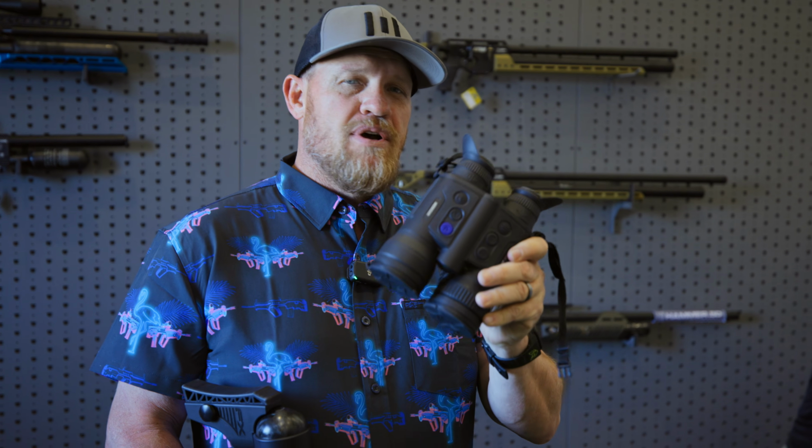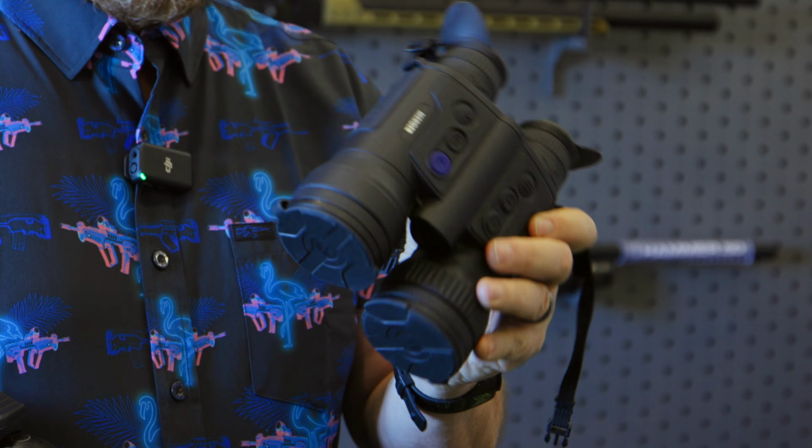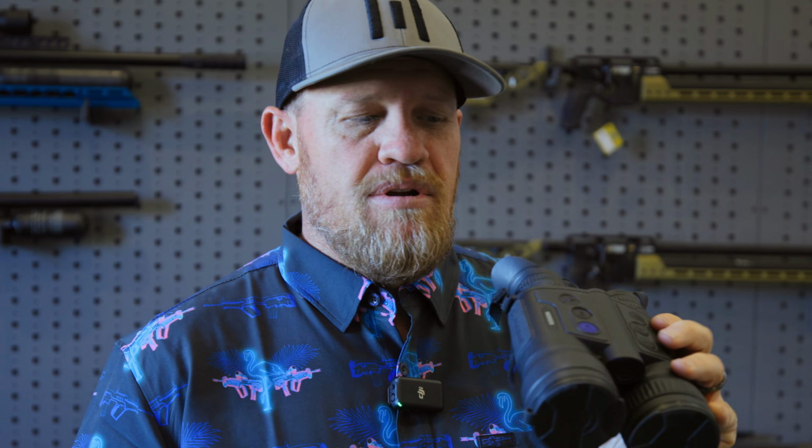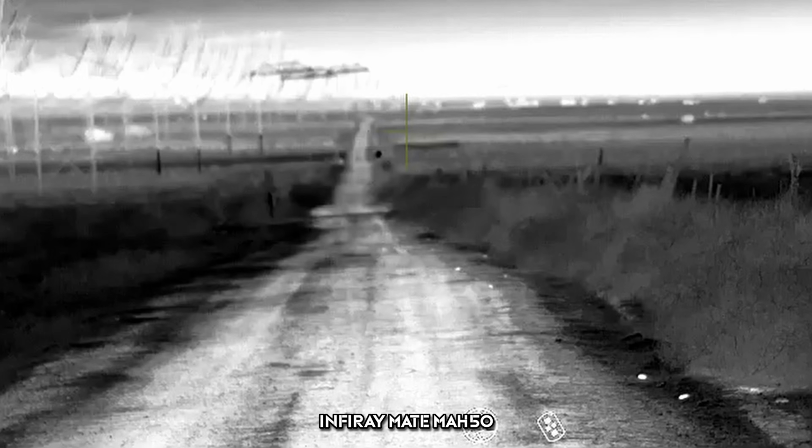So one of the other things, you're going to see footage made with these. These are the Pulsar Merger. It's a thermal bino that also does recording and range finding. So these are going to be super handy because these are what we scan with to find what we're shooting, and we'll range it and we'll kill it. That's how it's going to go down, but it's going to be a great night.